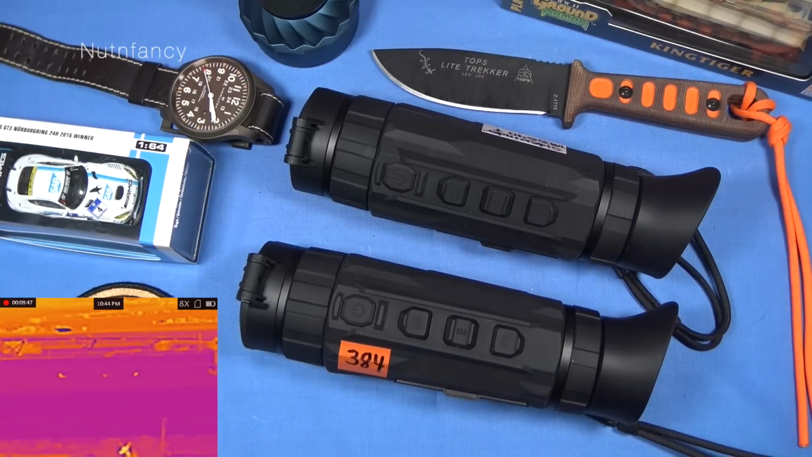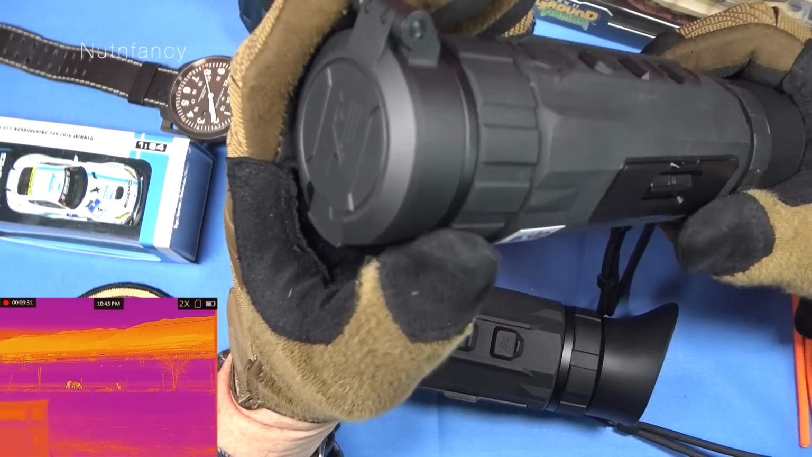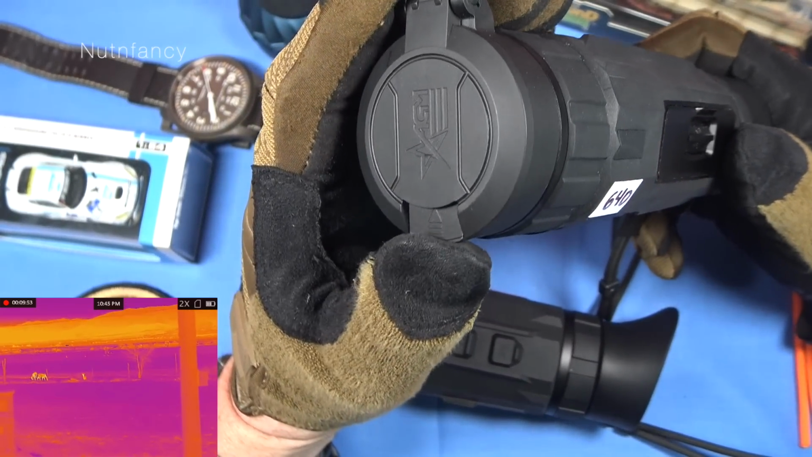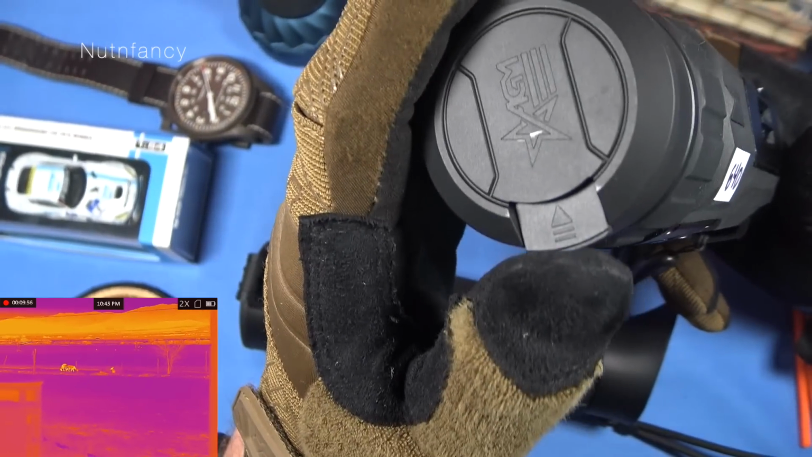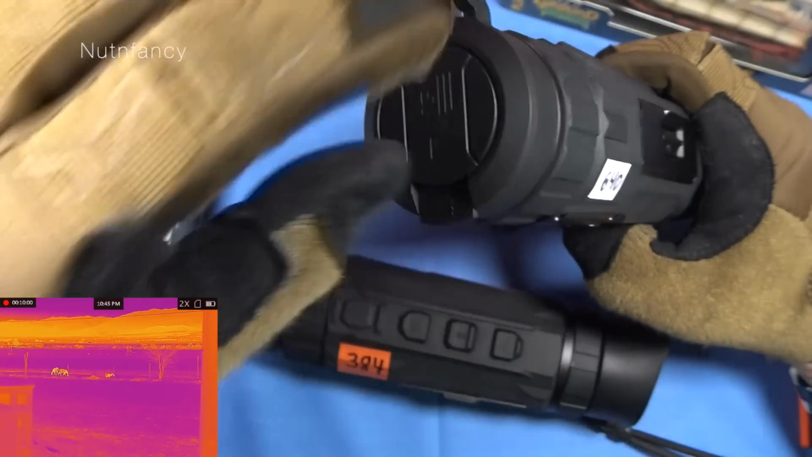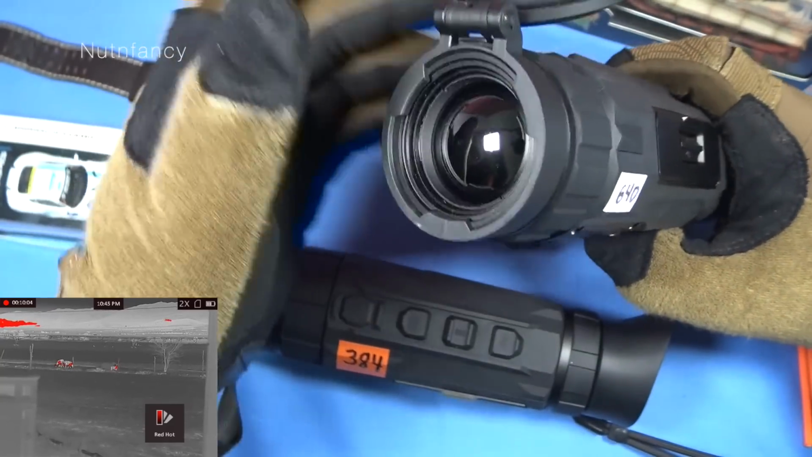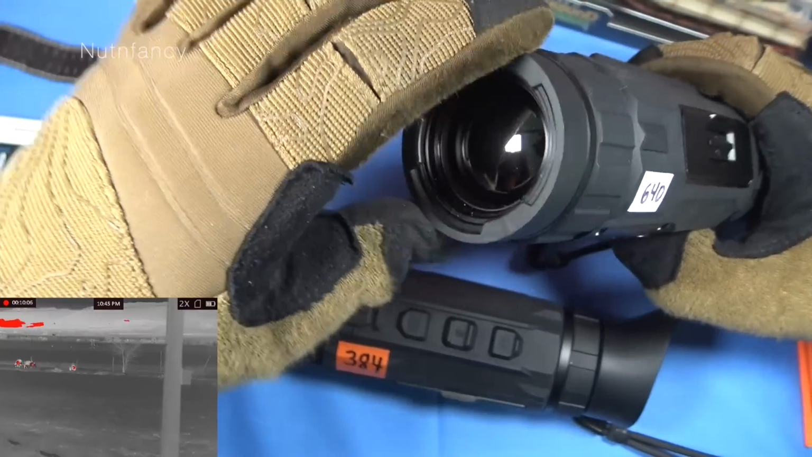Genie still has a lot more work to do. Let's start with the UI, user interface. I'm going to start at this end. Here's your objective cover. This is the push button. You just flip it up like that. That kind of confused me for a bit. I was like, do I peel this up right here? And I'm trying to get, no, this button right here. And this will rotate here.